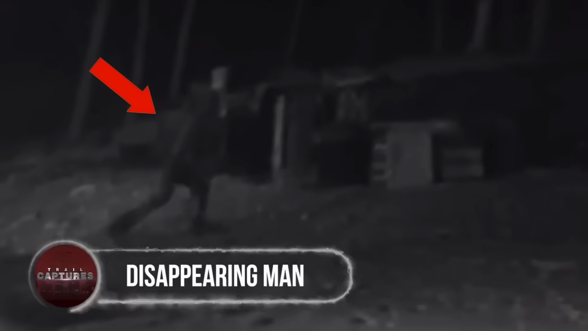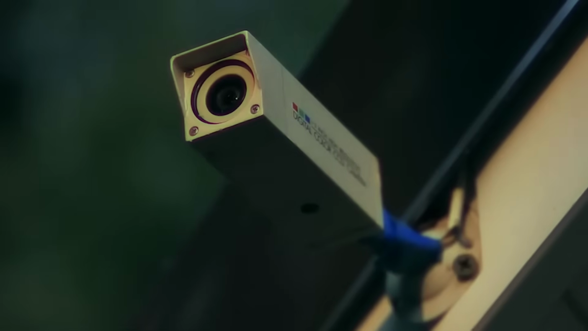Disappearing man. Imagine installing a camera to capture some wild moments on a snowy night, but you come across this. A bizarre hunched-over figure with glowing eyes suddenly emerged from the dark and could be seen running to the left side of the ground, and then disappeared instantly. Nowhere. It might have merged into thin air.